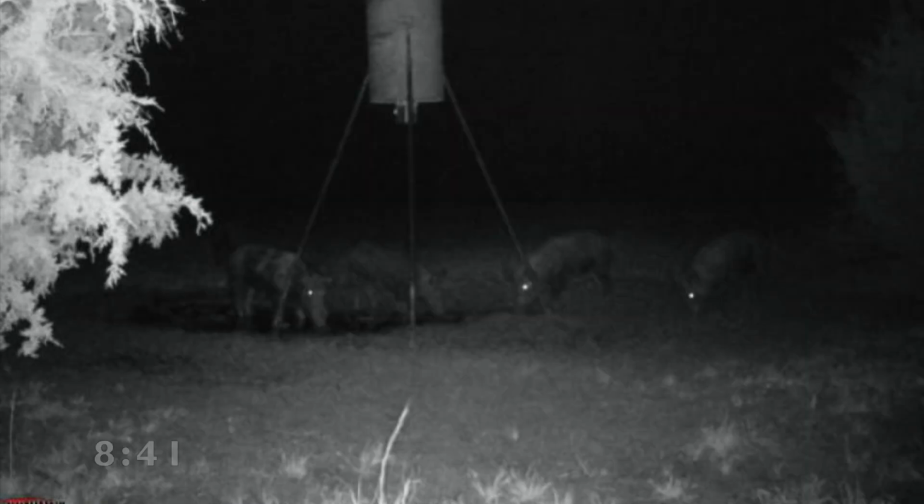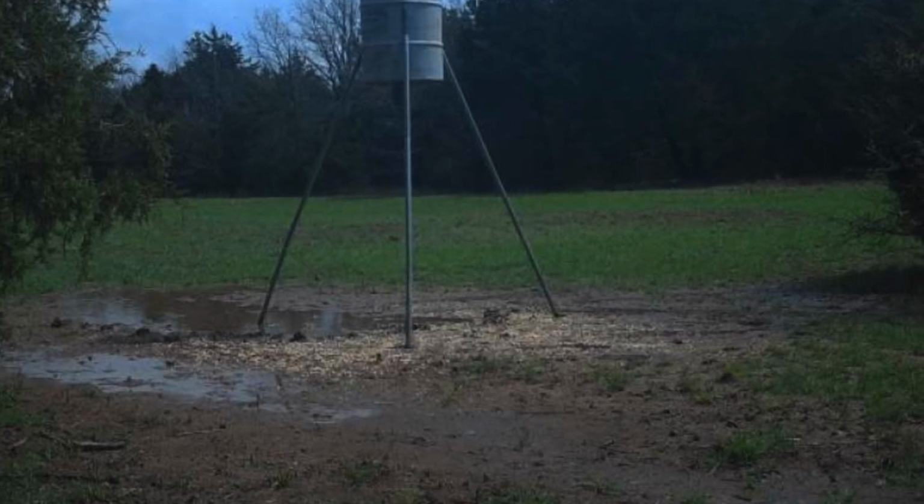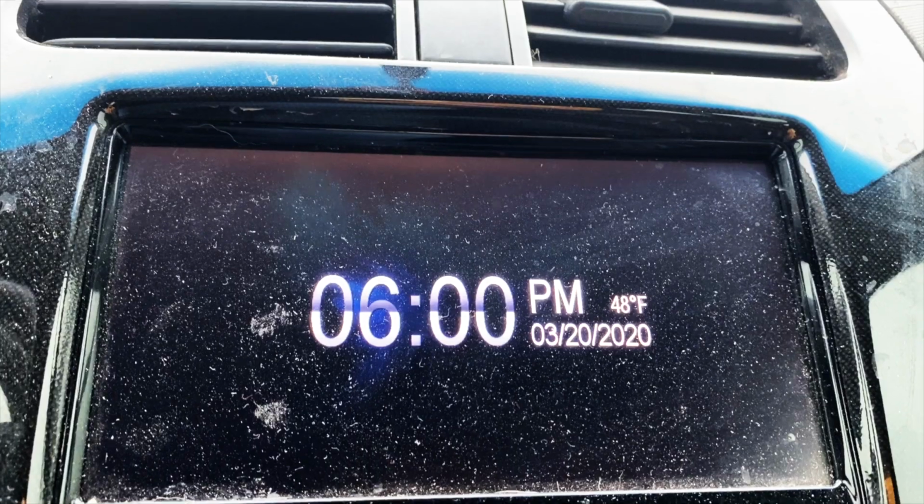For the past 2 nights, there's been a large sounder coming into this feeder like clockwork. In this picture, you can see nothing has touched the corn since Saturday. I got off to a late start.